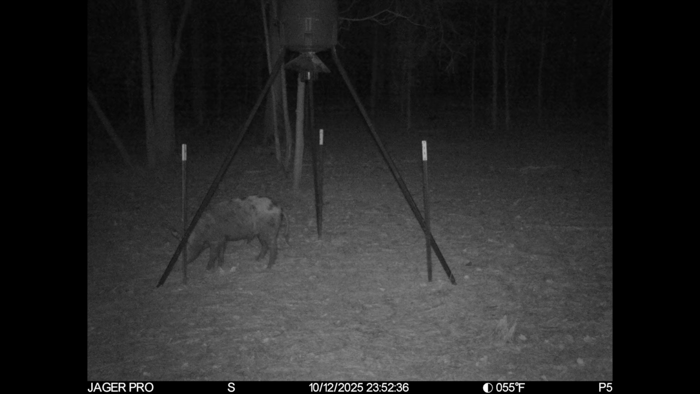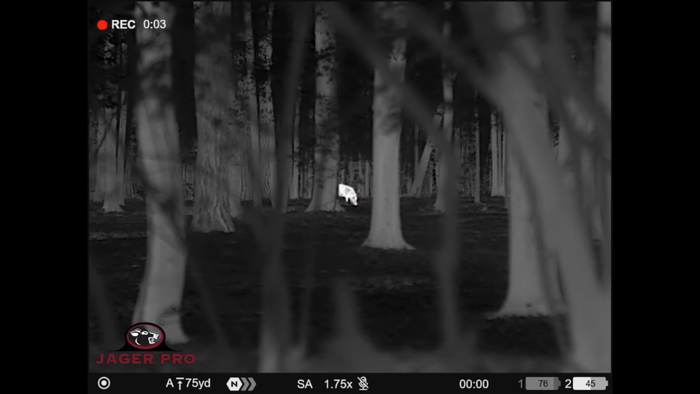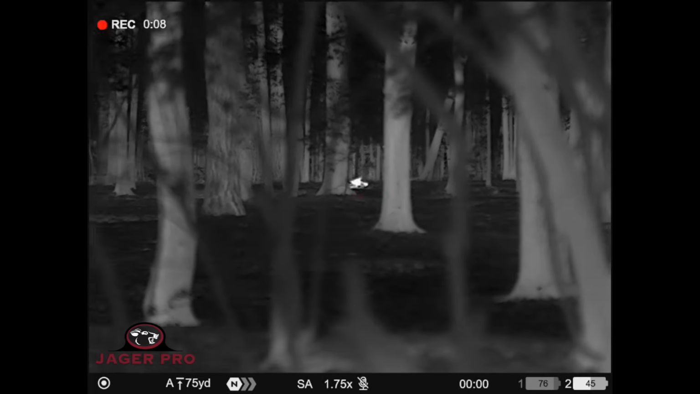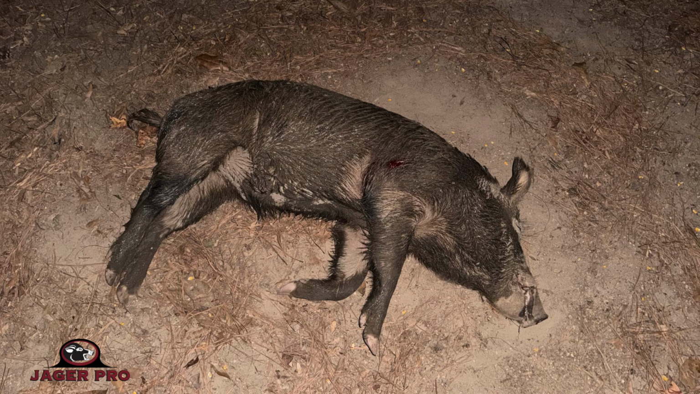But just when I was about to call it a night, I get a notification on my JAGER Pro app. I open it up and see that our boar is hitting the original bait site. I load up and head over to the original bait site. When I get there, I quietly walk in and line up for a good shot. I snap a photo for both of the landowners and my records. I then let them know that all the pigs that were causing them damage and grief are now gone.